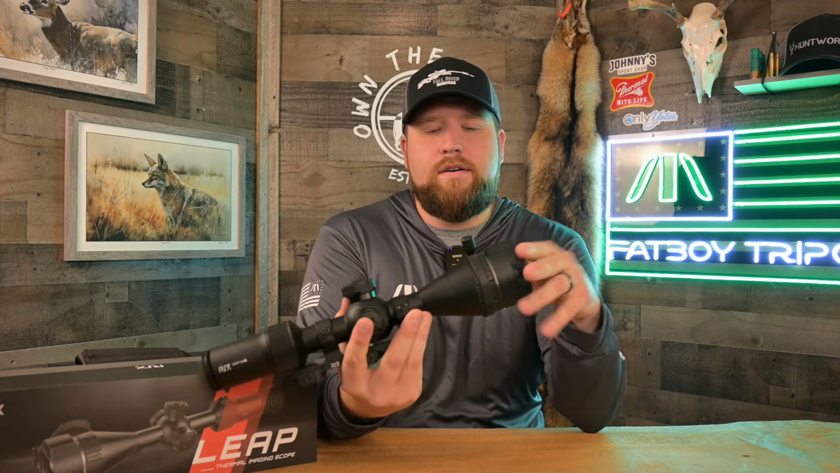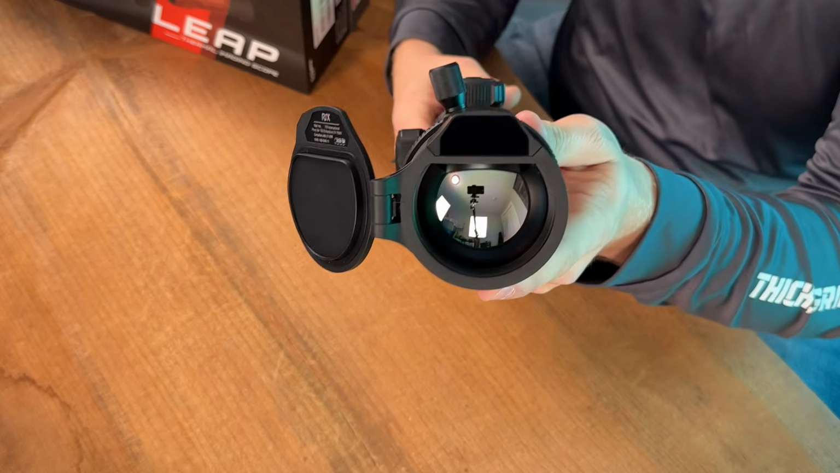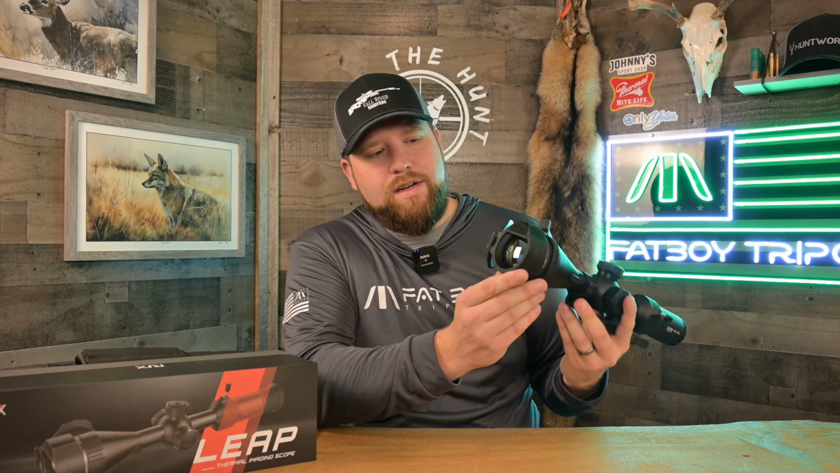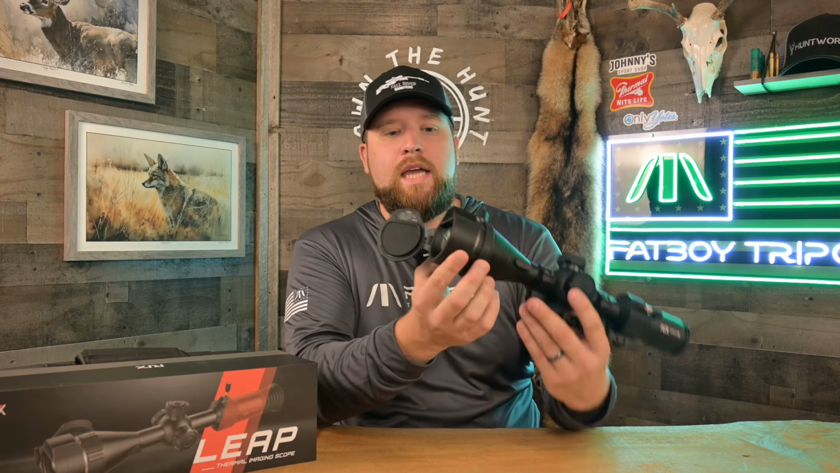Now, they're kind of calling it in-lens LRF. I disagree. It's not really in the lens, if you ask me. The LRF's really just bumped out on top of this objective lens. I suppose you could call it in lens, as in maybe they cut a little bit of your lens off. I don't know. It's just different than the other in lens LRFs that I've seen implemented today.